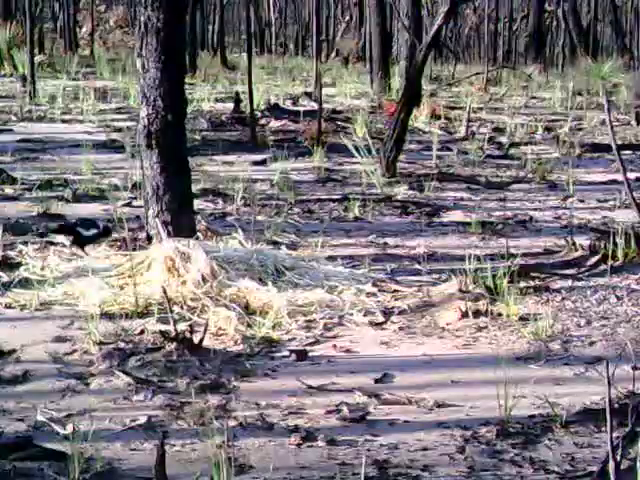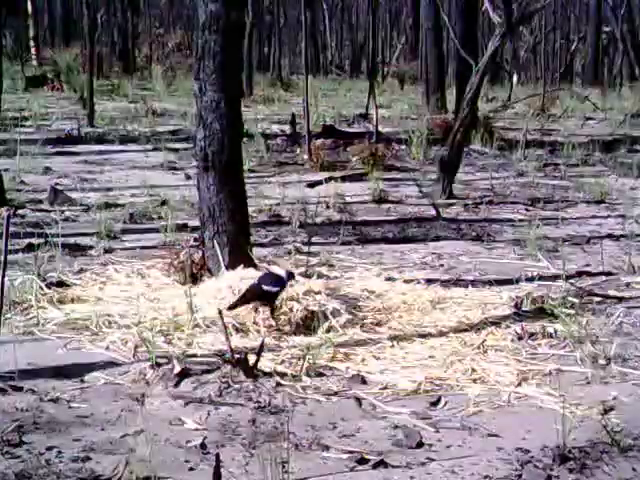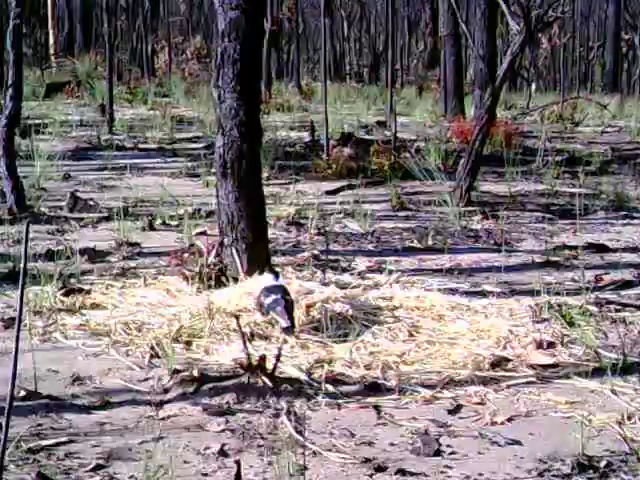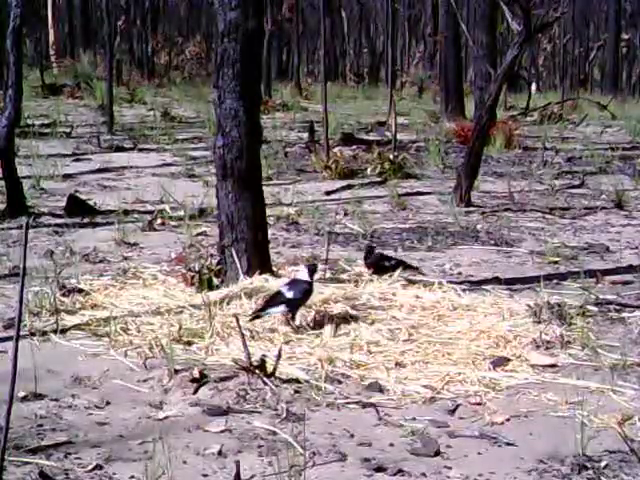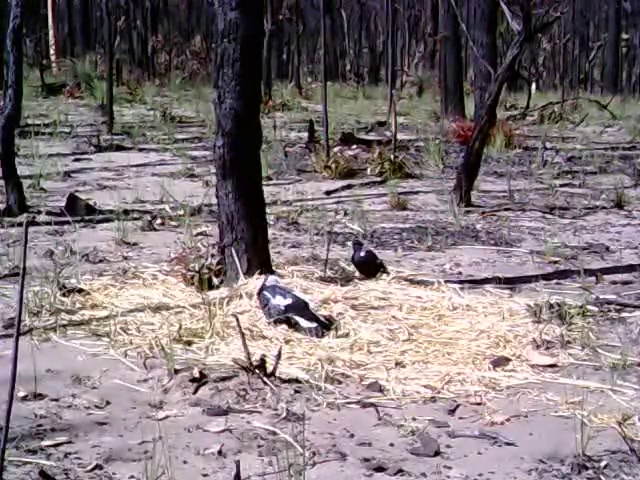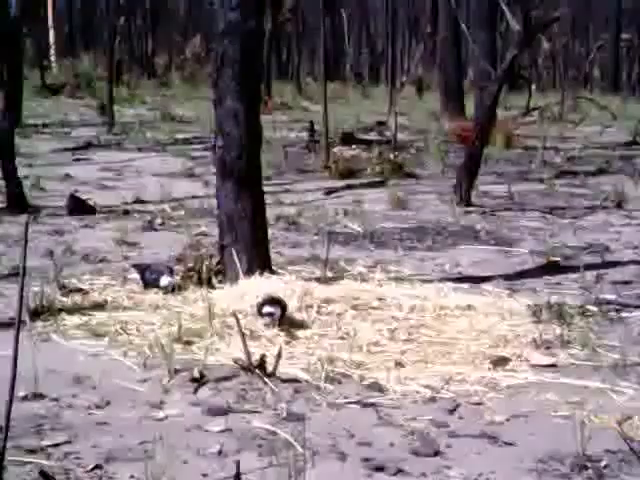And there's one lone crow. And here we've got some magpies, so a lot of magpies came as well. They'd be eating a lot of the same thing, a lot of insects and that sort of thing. And if there are any kangaroo pellets still there, they'd be eating them as well.